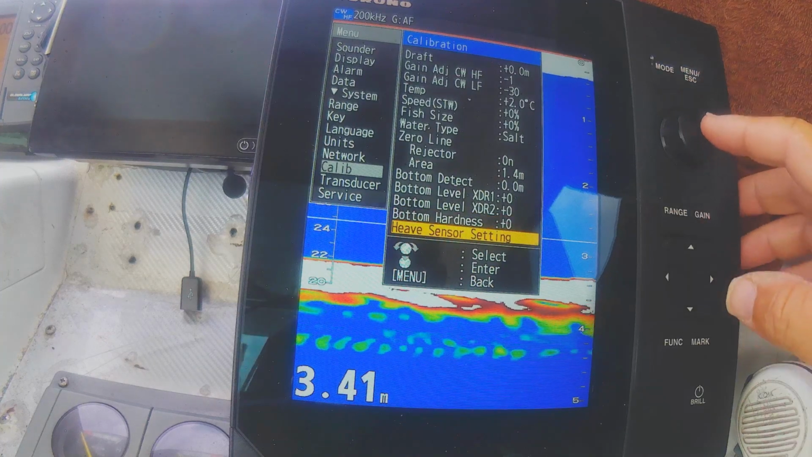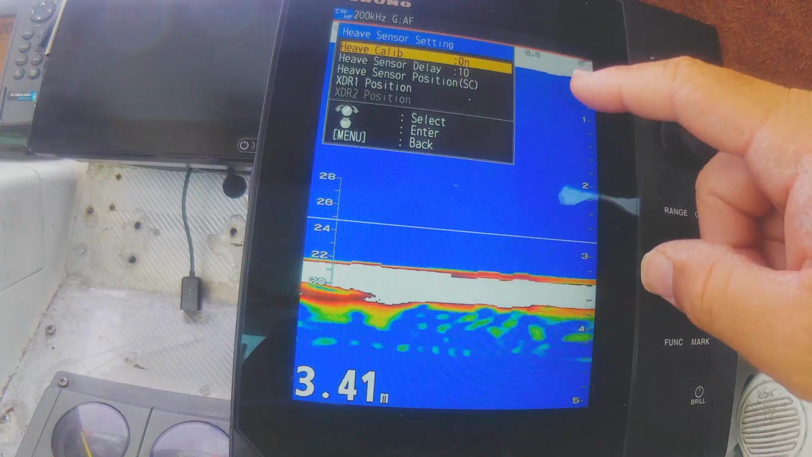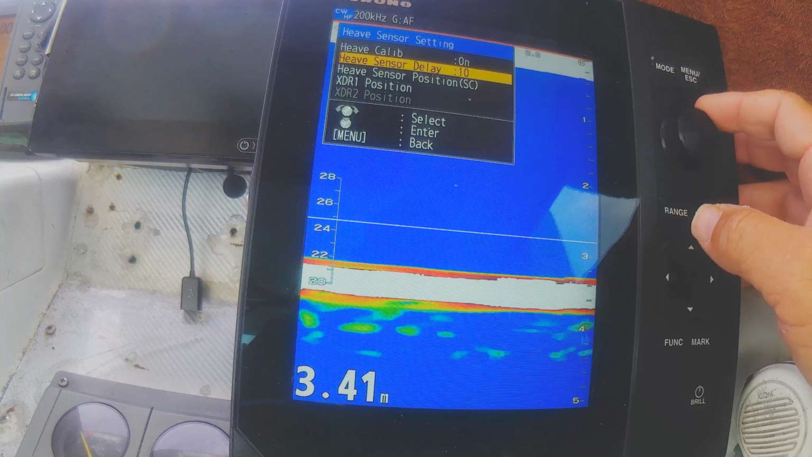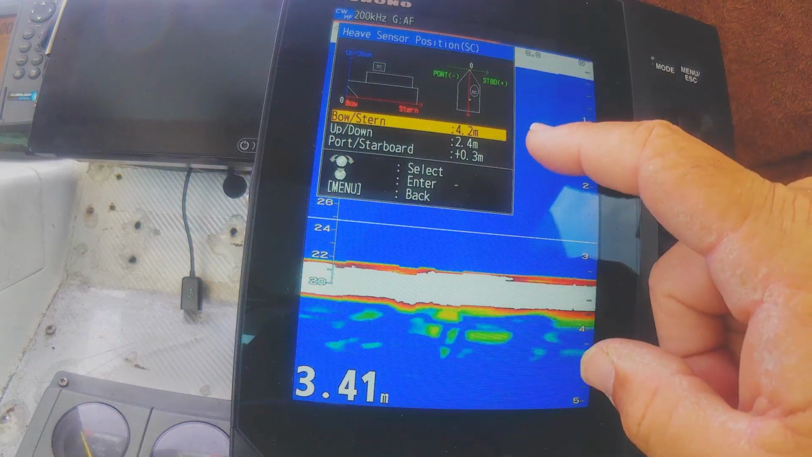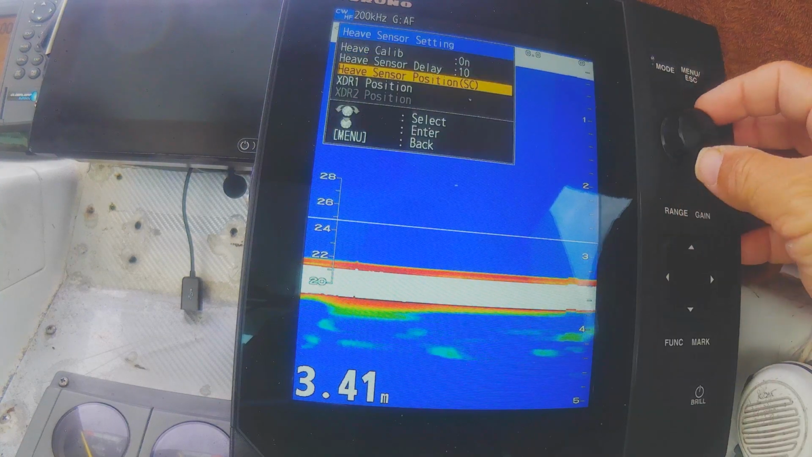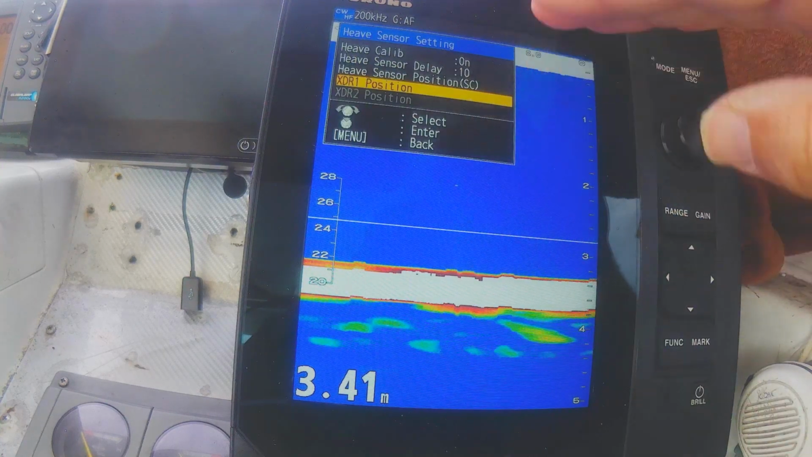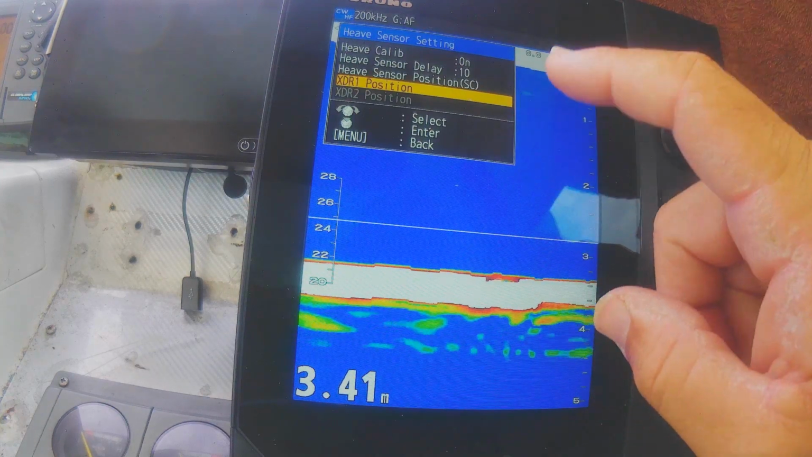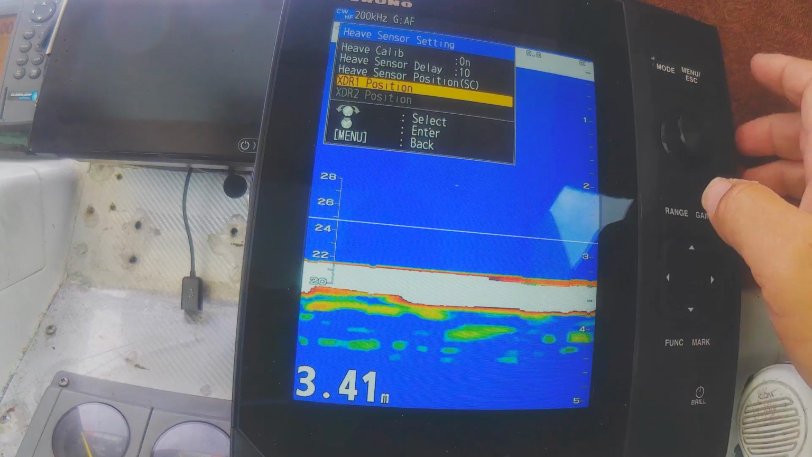And then we definitely got to play in here, heave sensor setting. So the heave calibration is on. The delay is 10, I think that was default, and that's milliseconds. And this here is important too, your position. So you set up with your little menu here where the heave sensor is in this one, and where your transducer position is. And then with the pitch and roll and everything, and the gyro information coming from the sat compass, the Furuno engineers have worked it out to try and cancel out the wave action with the heave.